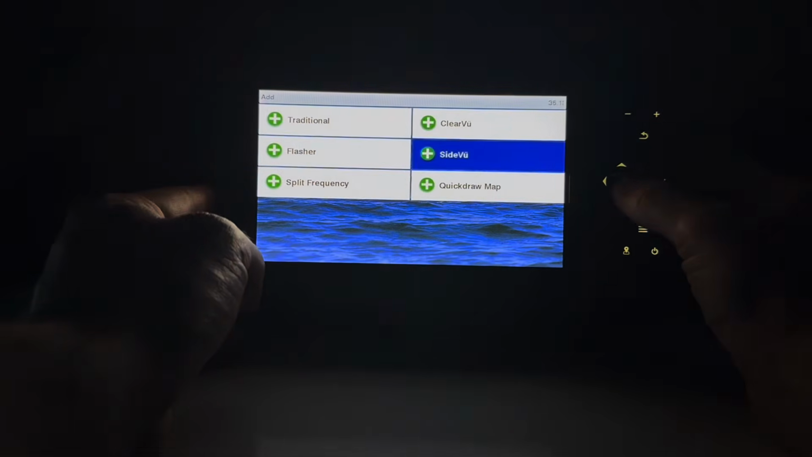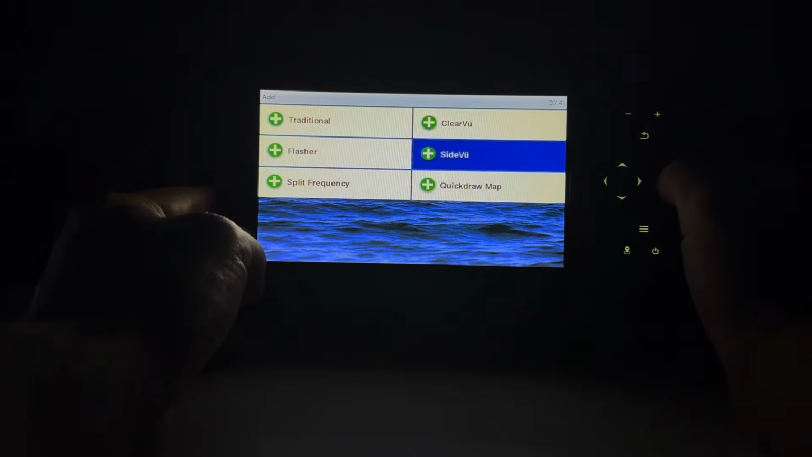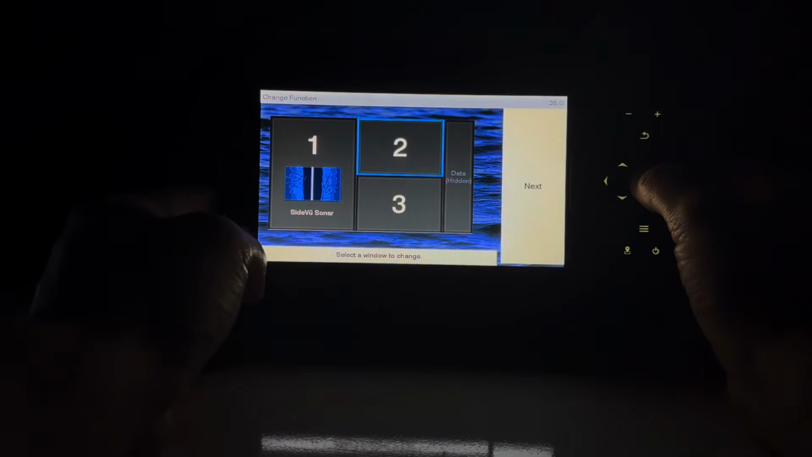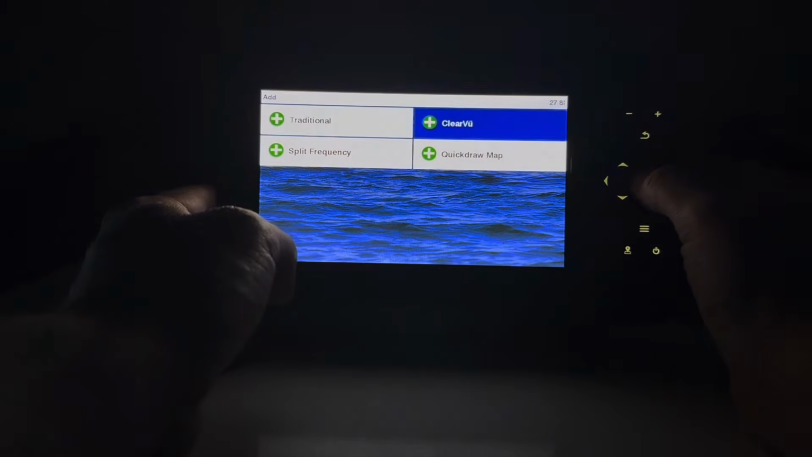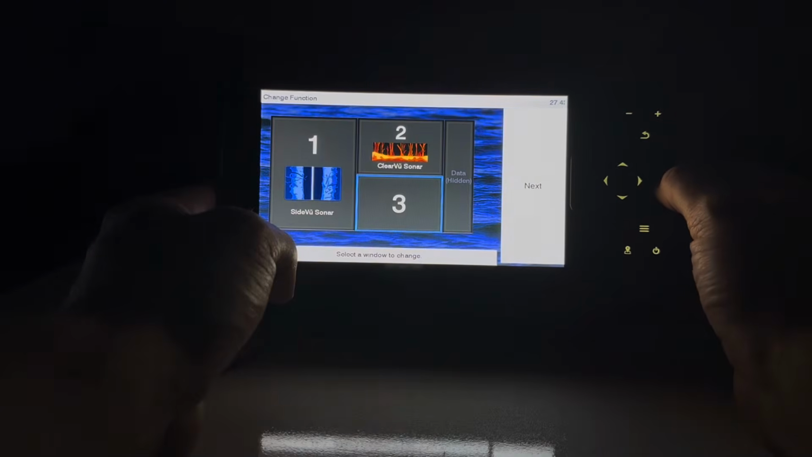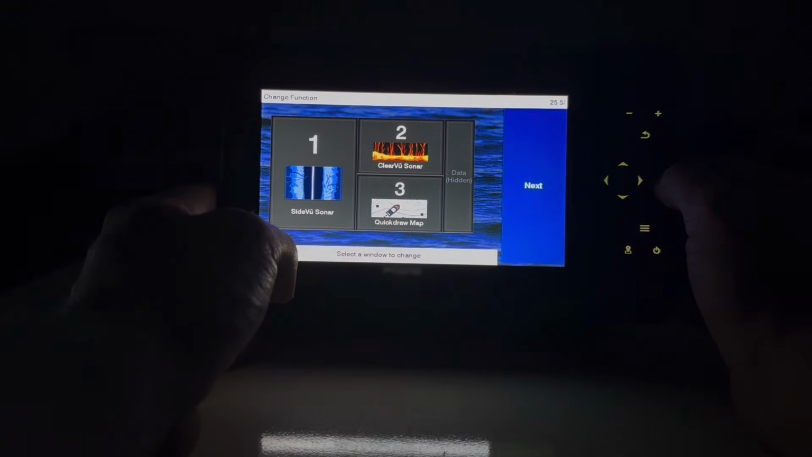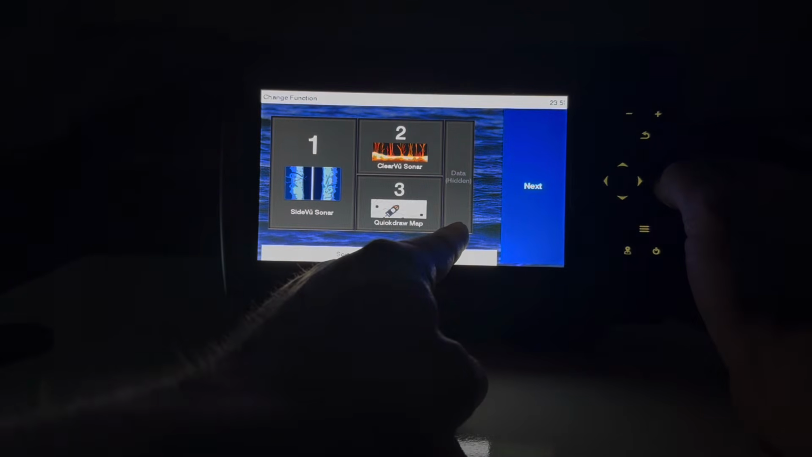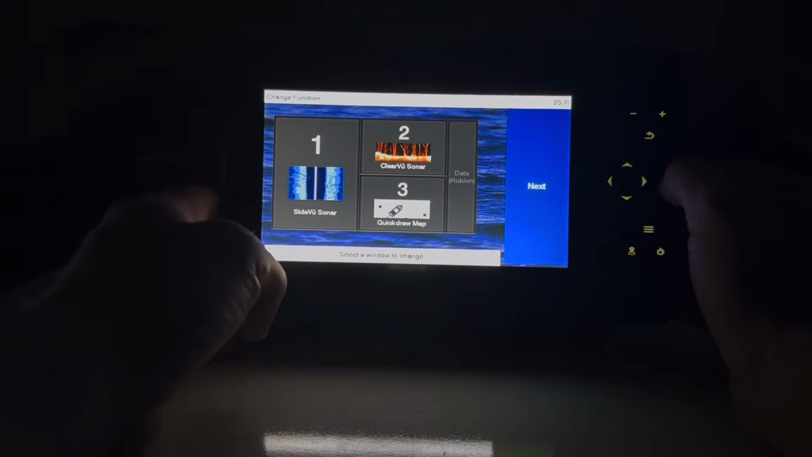Let's have that one be SideVü. Why not? And then it's going to highlight the next one already. Which one do you want as number 2? Let's do ClearVü. And then number 3, let's do quick draw map. So now I've got a combination of those 3. The hidden data bar basically is just telling you what information you want read other than what typically comes on these. I typically just leave that one not added in.